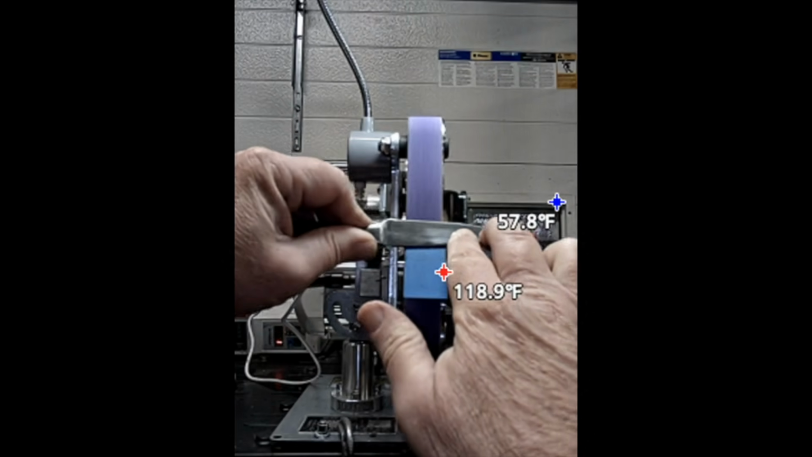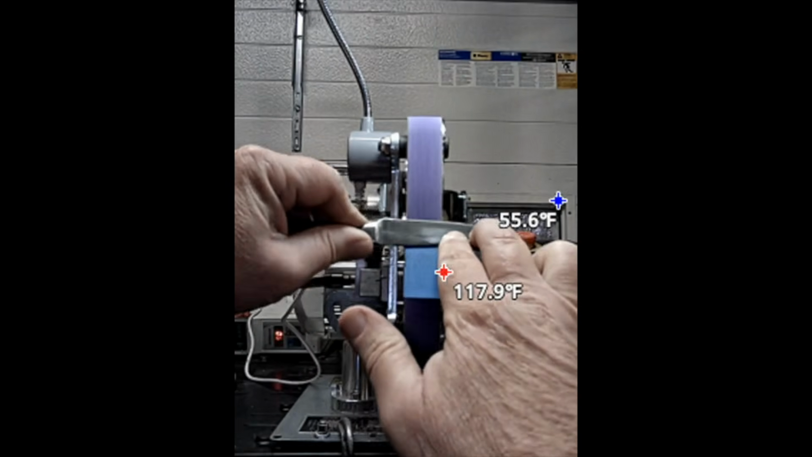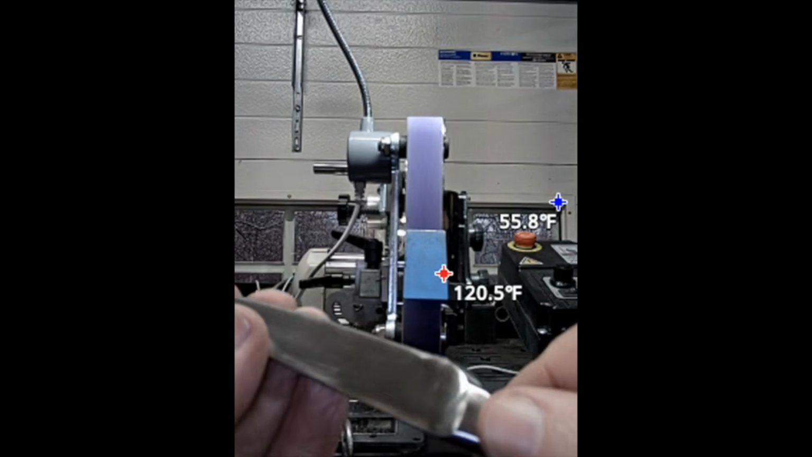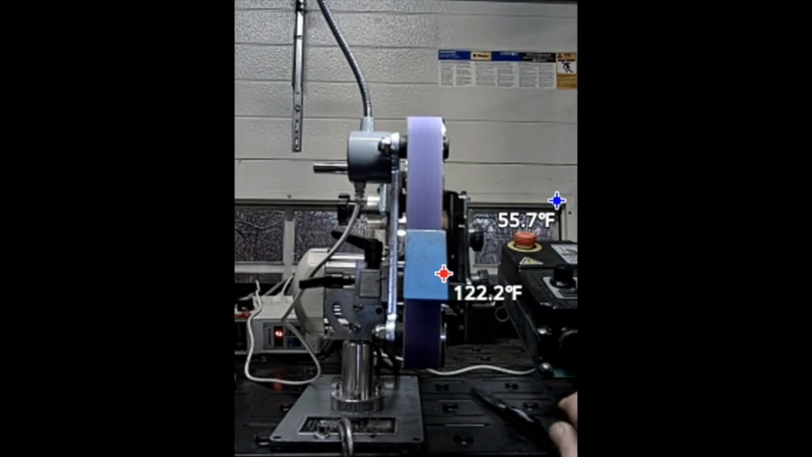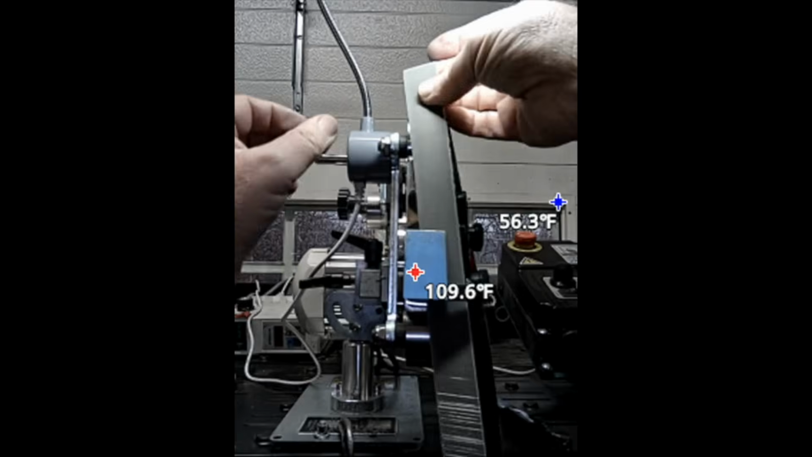And you can see on this Toolker, this is Toolker 1x30, very similar to the Vevor, our highest temperature is around 119, 120, not very high. It's actually occasionally jumping up to the top wheel up there, and the wheels will get quite hot on these units. Nothing there to be concerned with. Again, you can see we still have relatively very low temperatures.